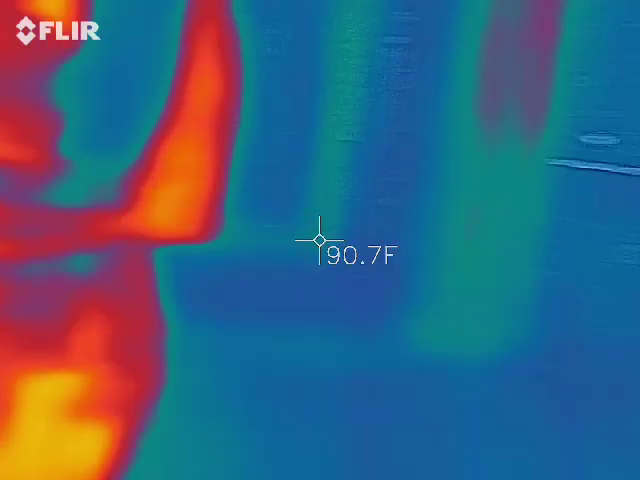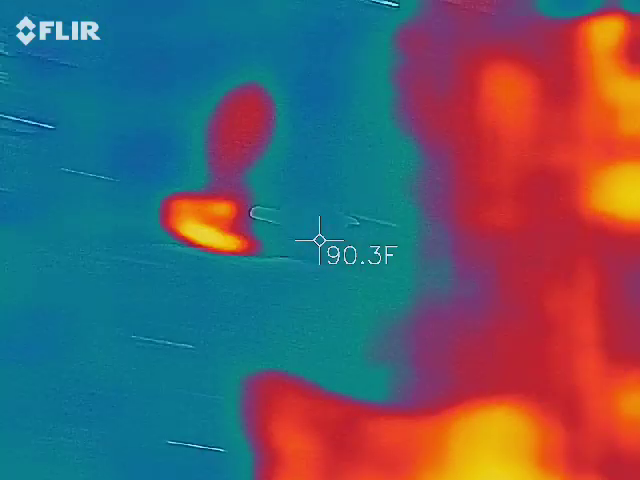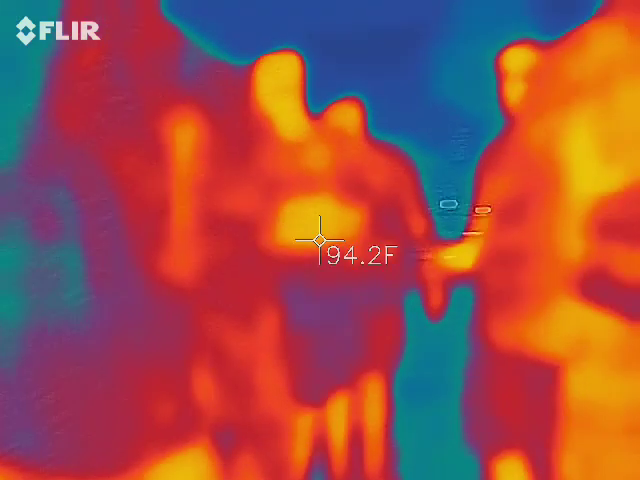What do you want to know? It's building cost. Oh, it also used to be a brewery. Also used to be a brewery.